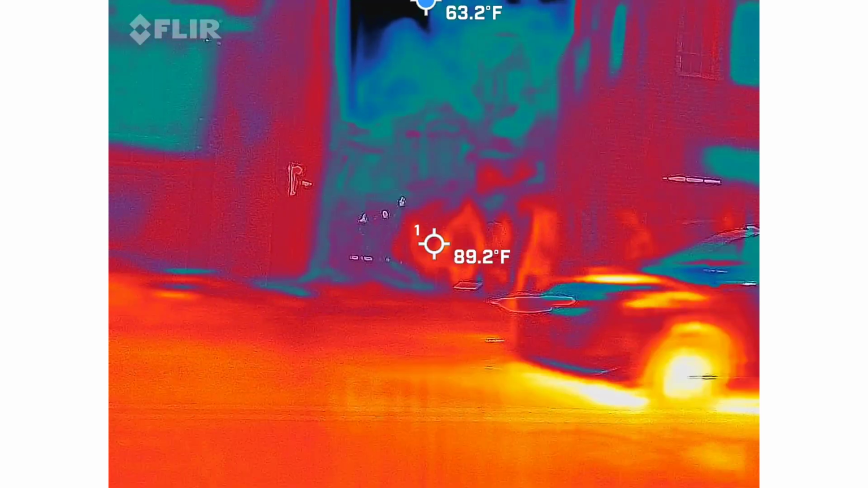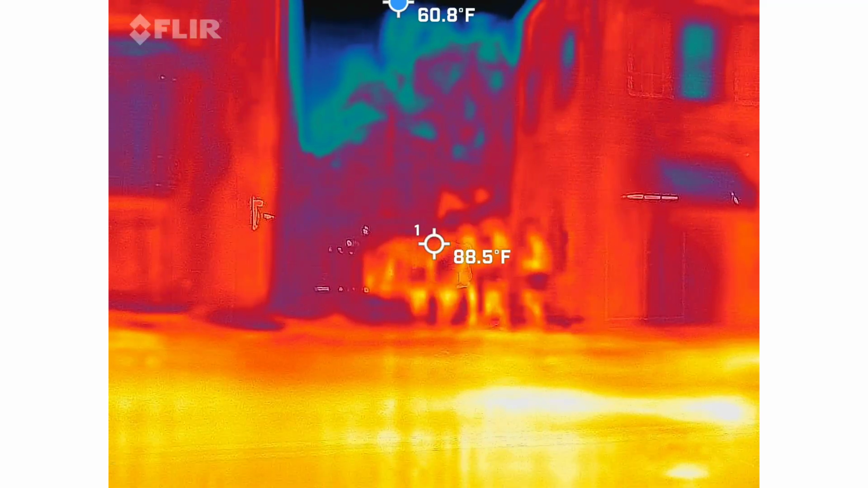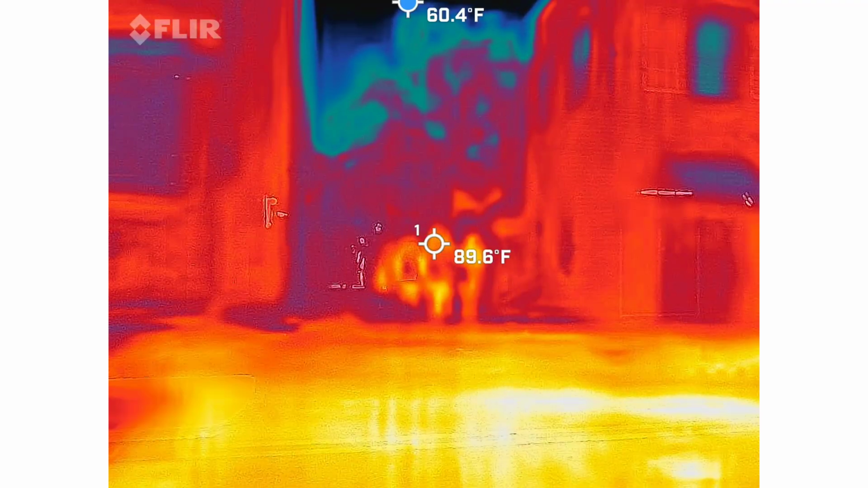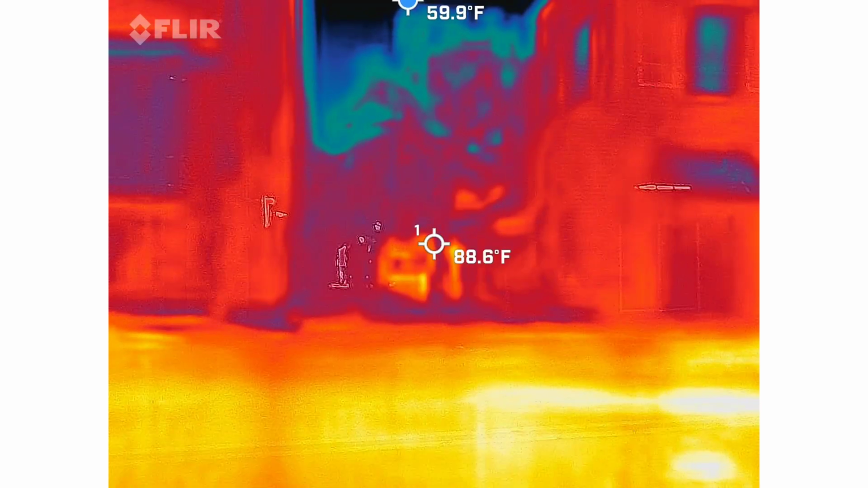Can you guys tell? So, the other side of this alley is older than the side we're looking at on this side. The reason why is because it was blocked off. It didn't come all the way through. This is where they held the livestock for the city of Charlestown.